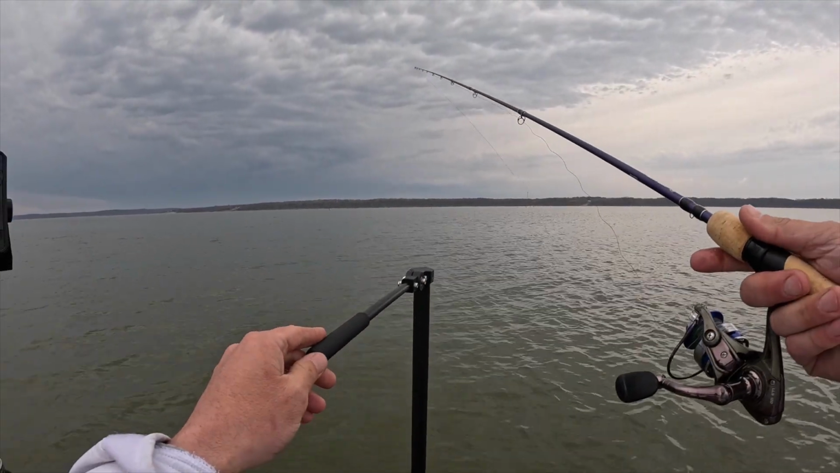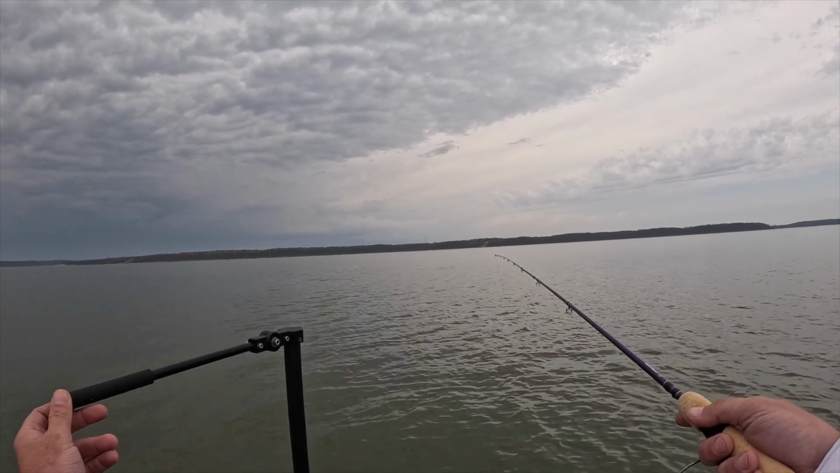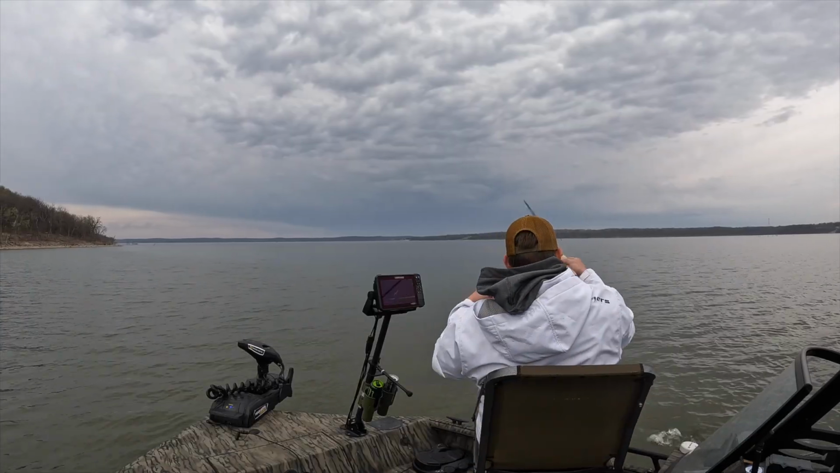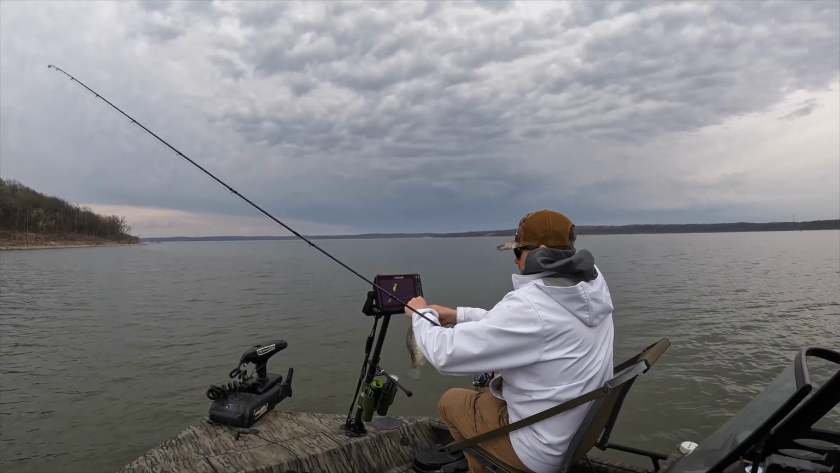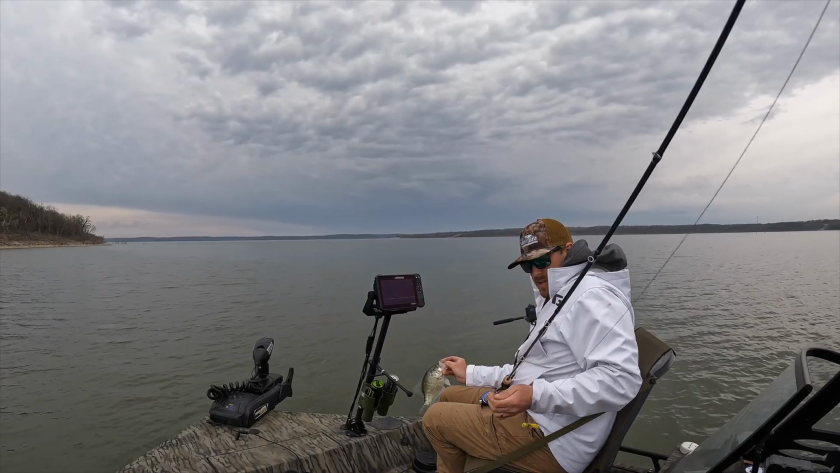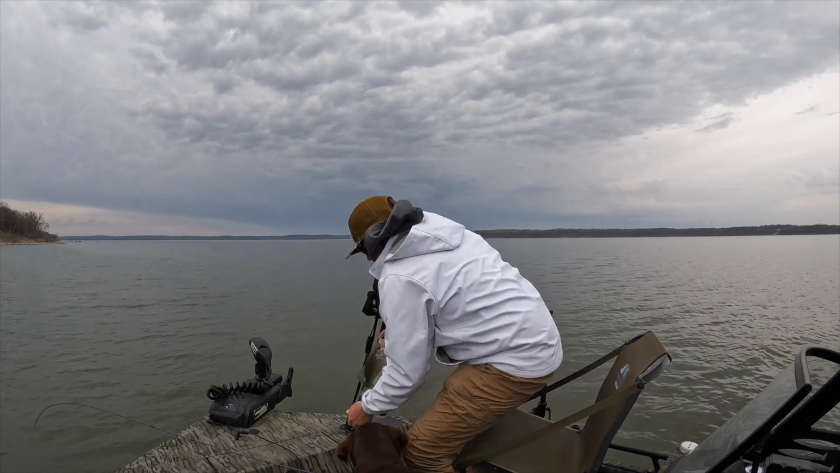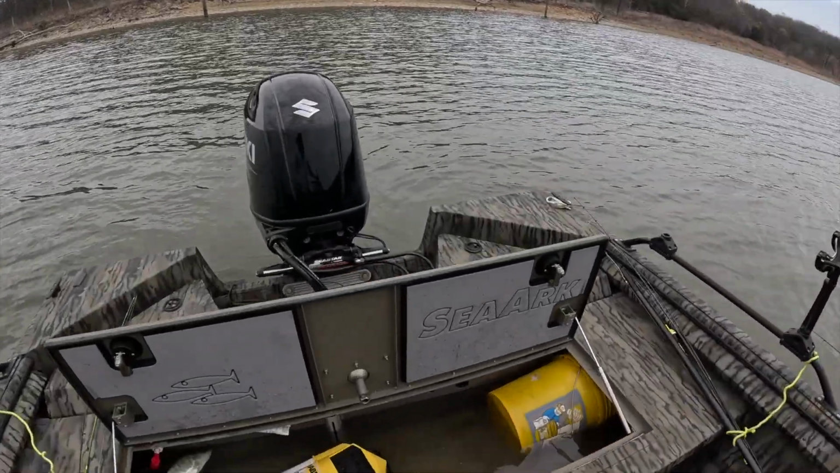So let's see, we drop this down here again. Feels like a great one. Okay, we'll keep that one. That's a great one to keep. Probably 11-incher or so. Let's go measure. I'm done with this brush pile though. I'm wanting to go exploring. I want to go check some standing timber. But hey, we got a few nice fish to go home with today. You really can't complain when it comes down to that.